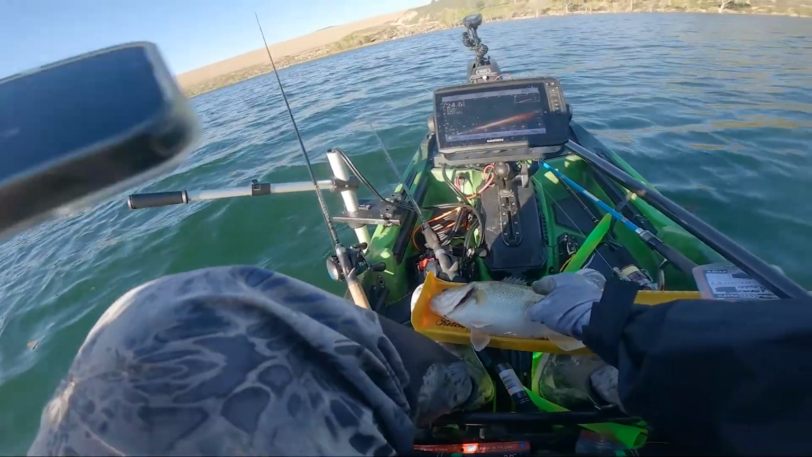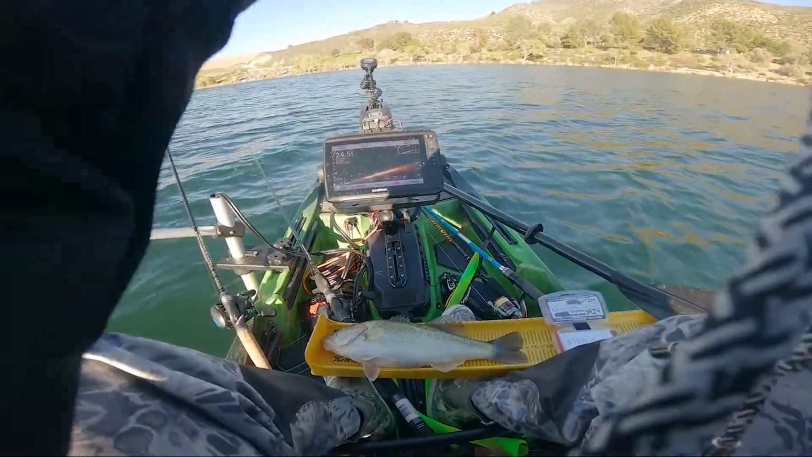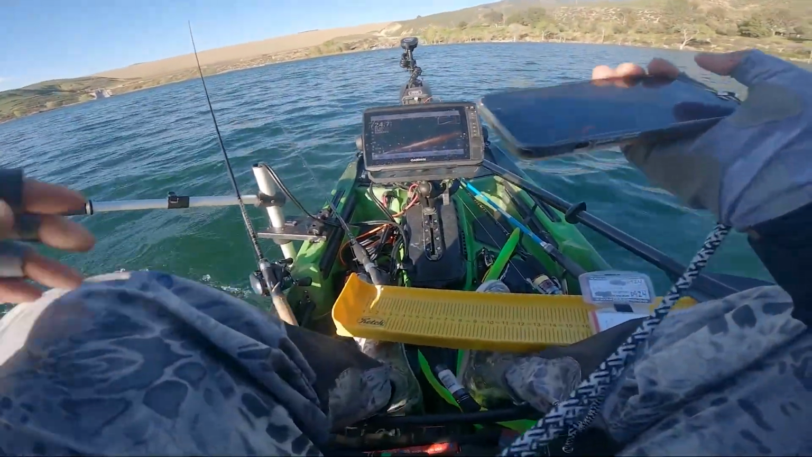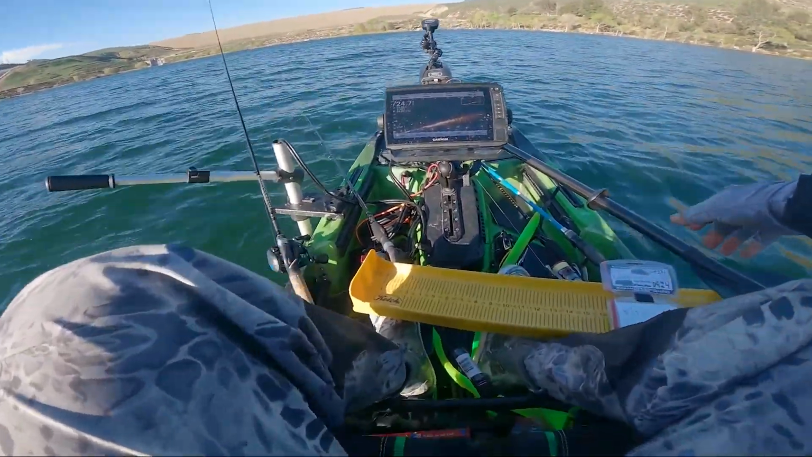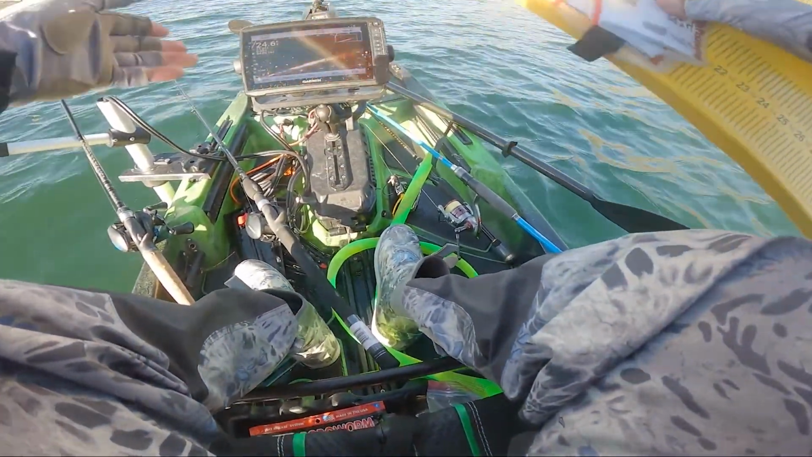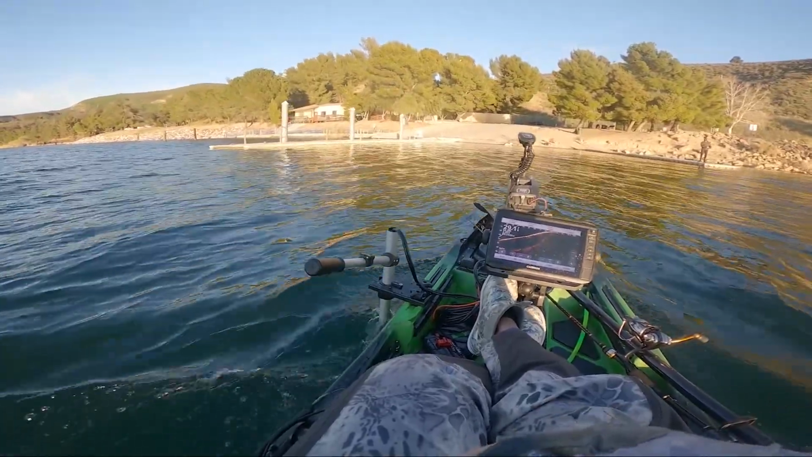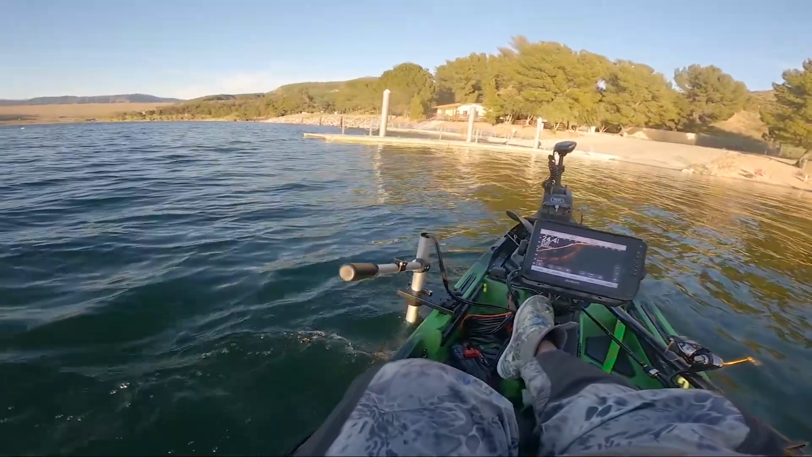They're so lethargic. All right, let's do this, guys. Second fish of the day. 14.25, guys. Finally hit the jerkbait. Golly, that was brutal. I decided to call it a wrap and head home.